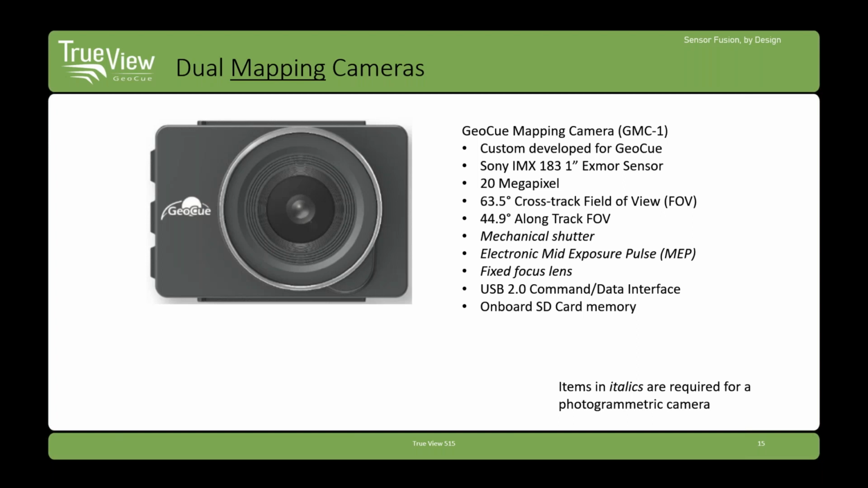Same dual mapping cameras that we've had on the 410 and that we have on the 6XX series. These are custom built for us, and they're photogrammetric cameras. They're not just glommed-on DSLR cameras. They're designed for photogrammetric mapping. And what does that mean?